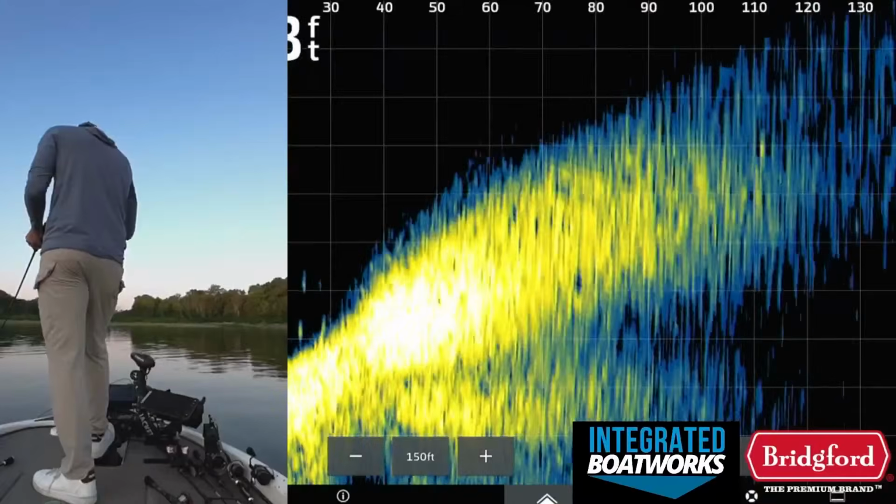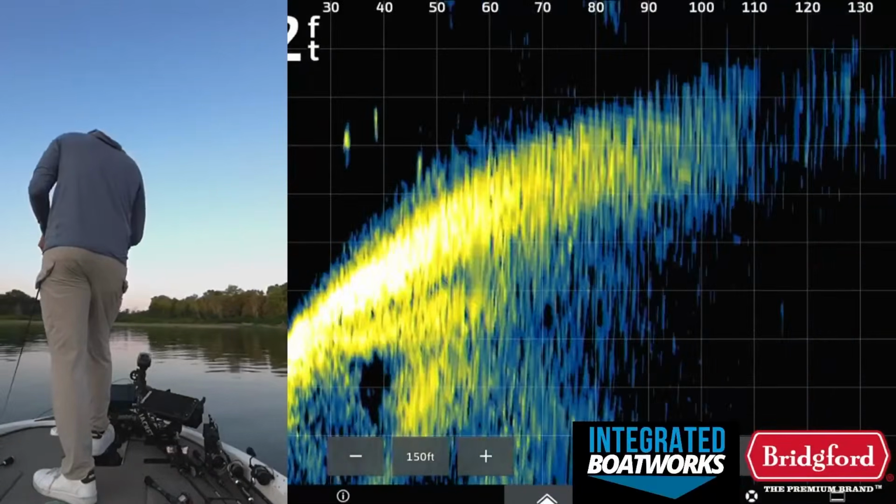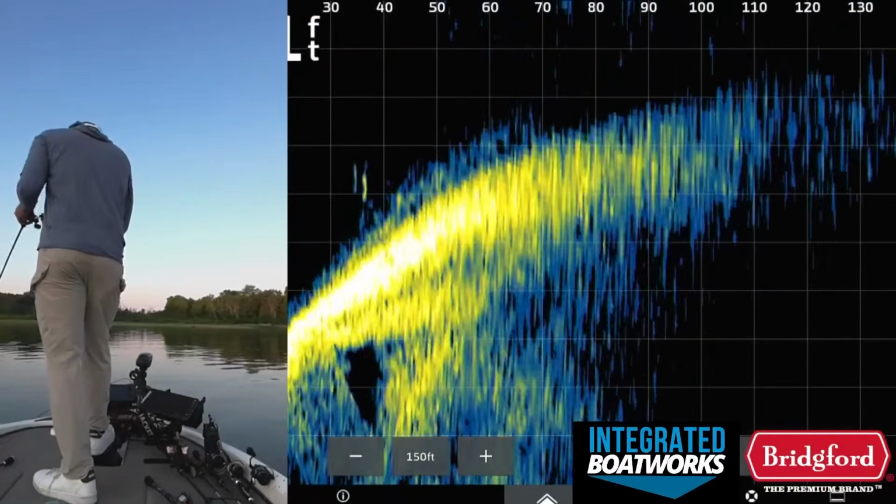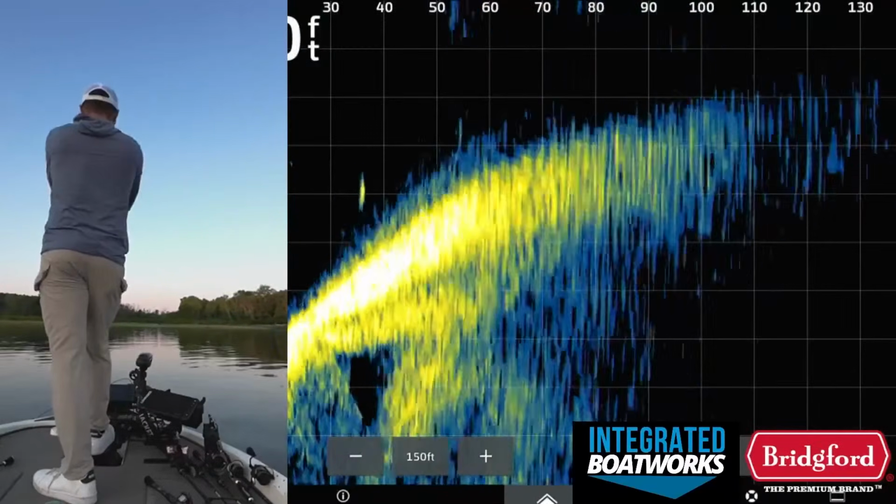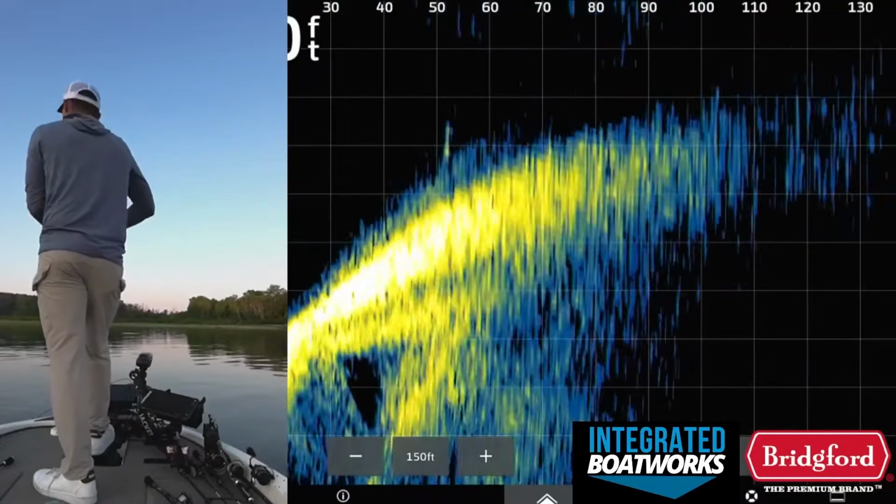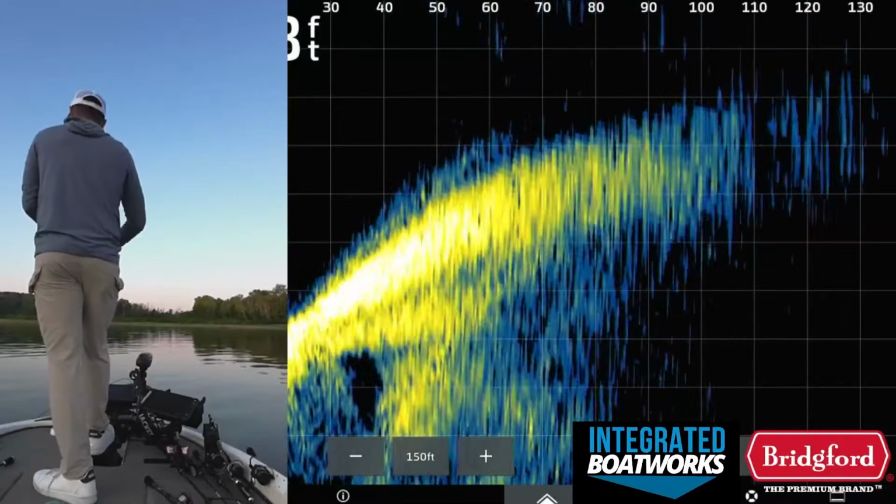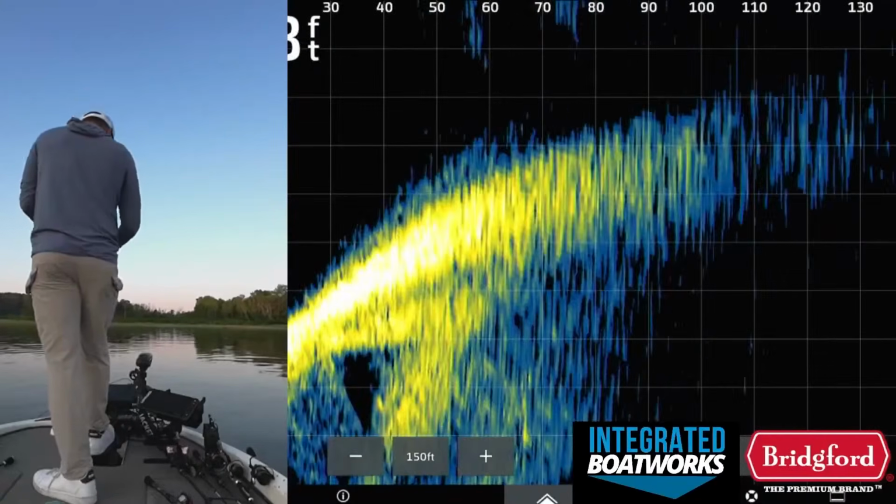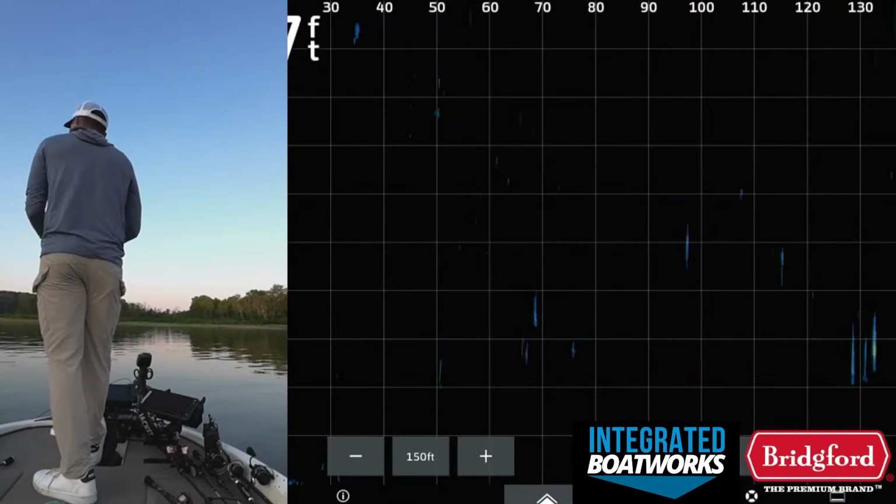I can't keep them locked in the Livescope, but there's definitely a wad of fish out there just off this long point, but they're real shallow. They're like 10 foot. They're not out here deeper, so that's interesting, and that gives us a little bit of a clue potentially that maybe these fish are setting up shallower than I'm thinking.